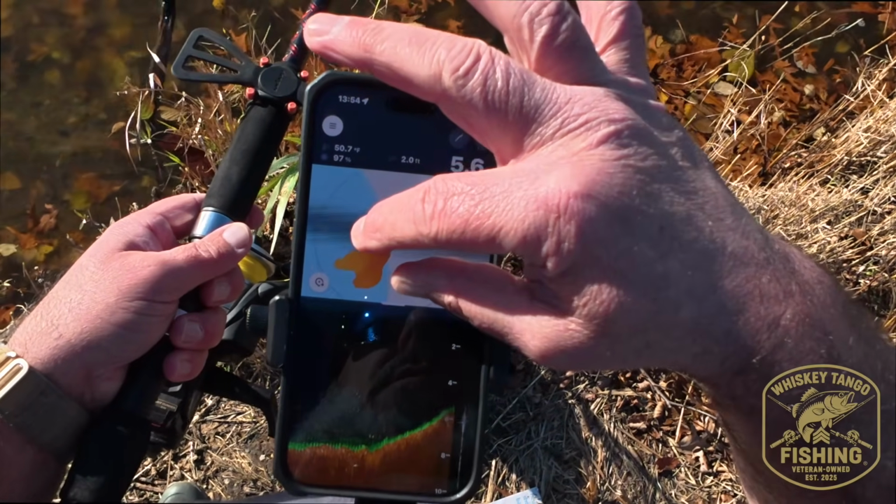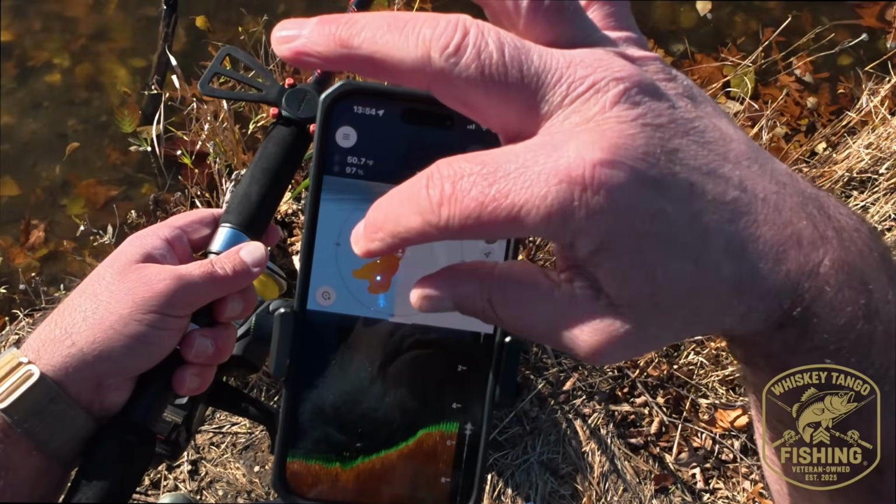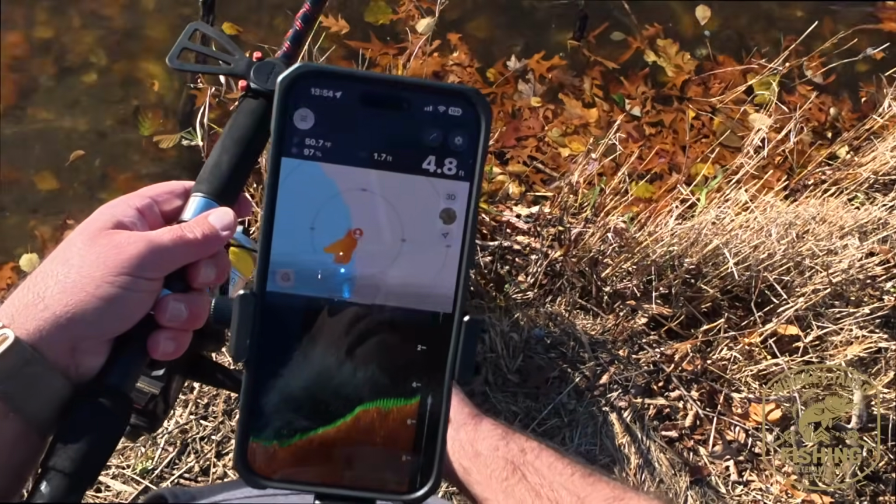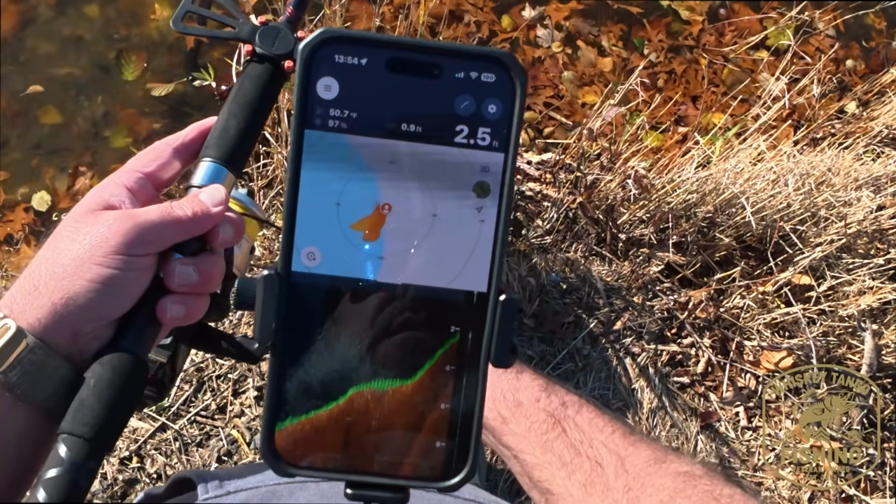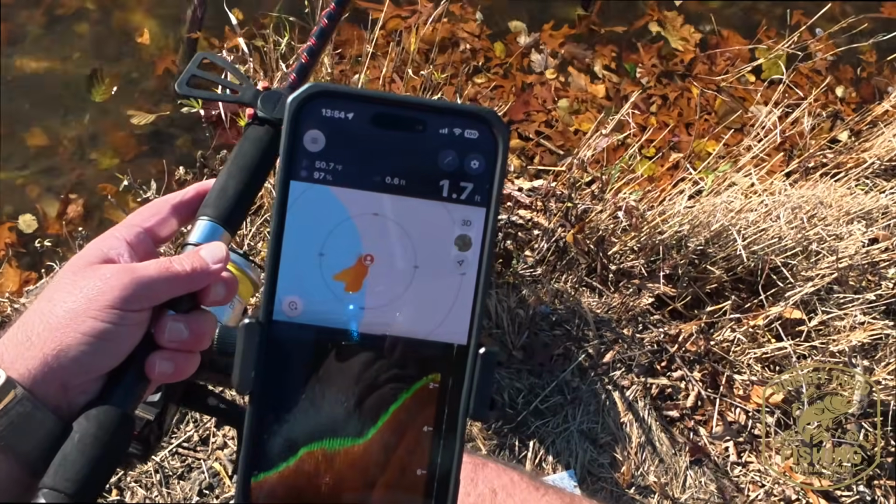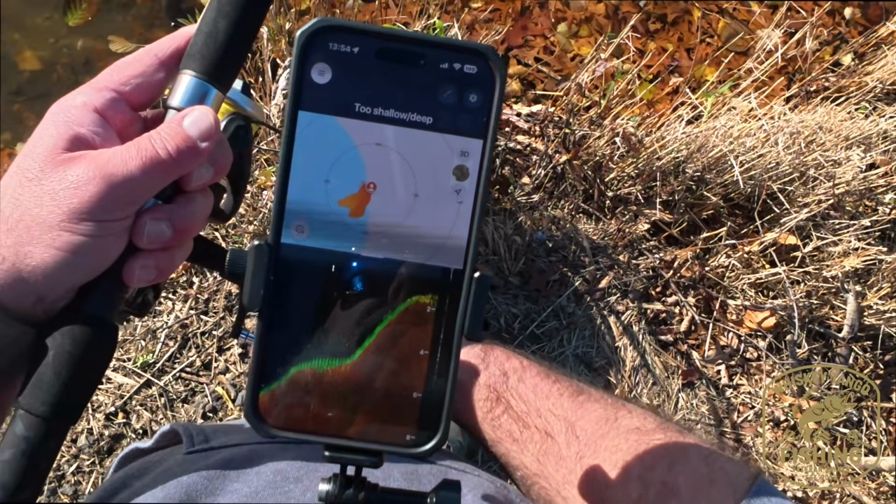And what it does, it records what you're charting on the map wherever you've cast and scanned, but it'll record it when you remove the Deeper Max from the water.